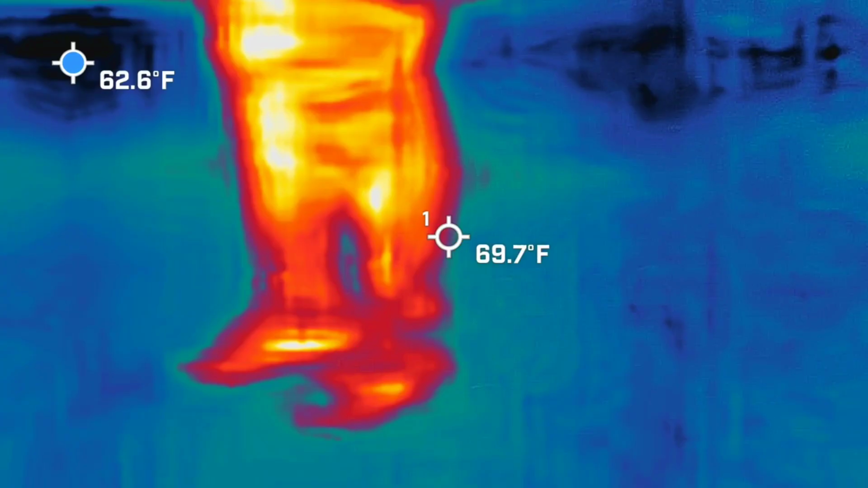Let's move a little bit further back so that car can get out. What'd you get? Do you want me to unmute it? Not yet. We're getting there. Well, you just tell me when. I will.